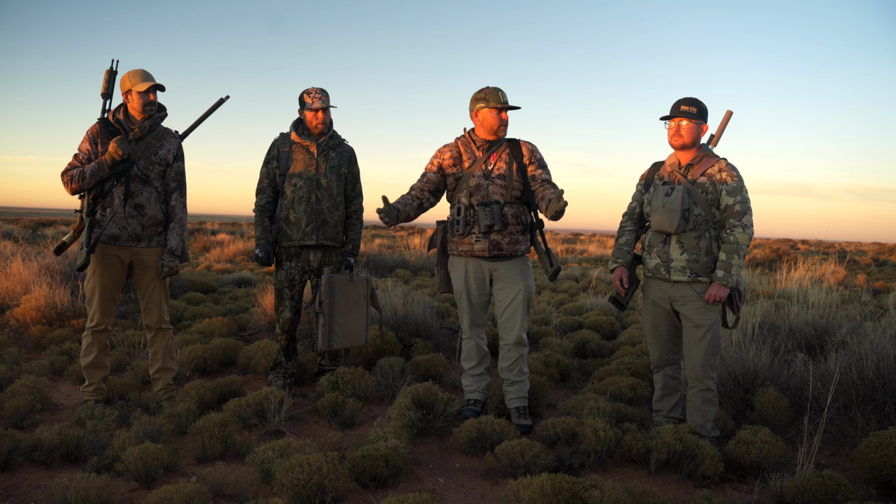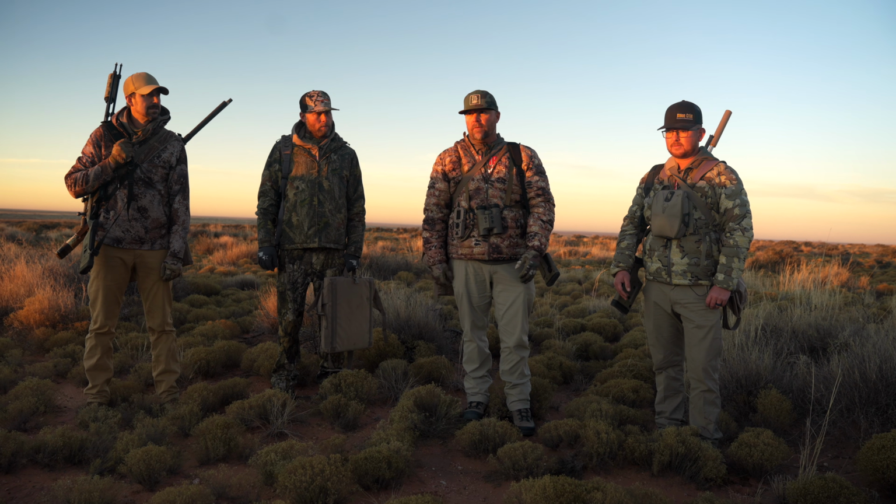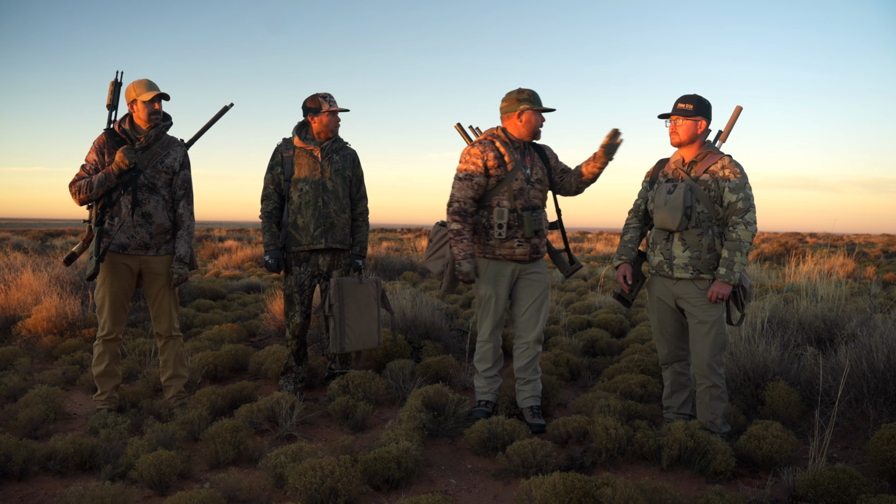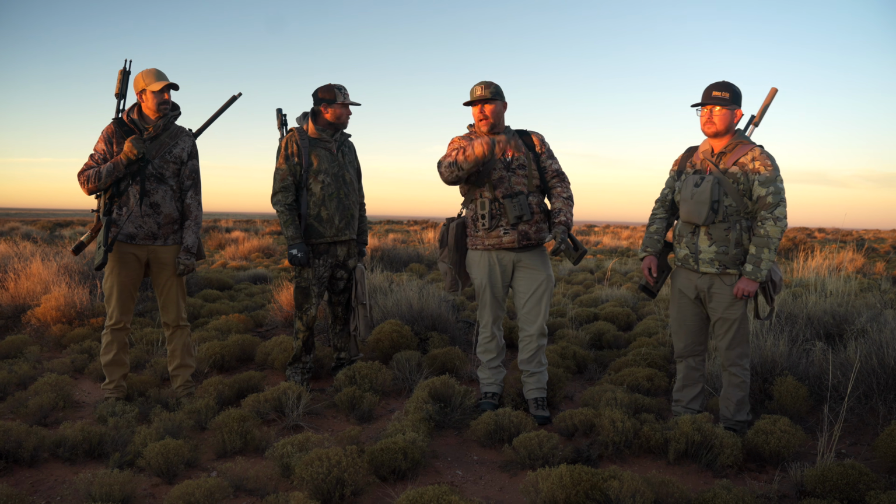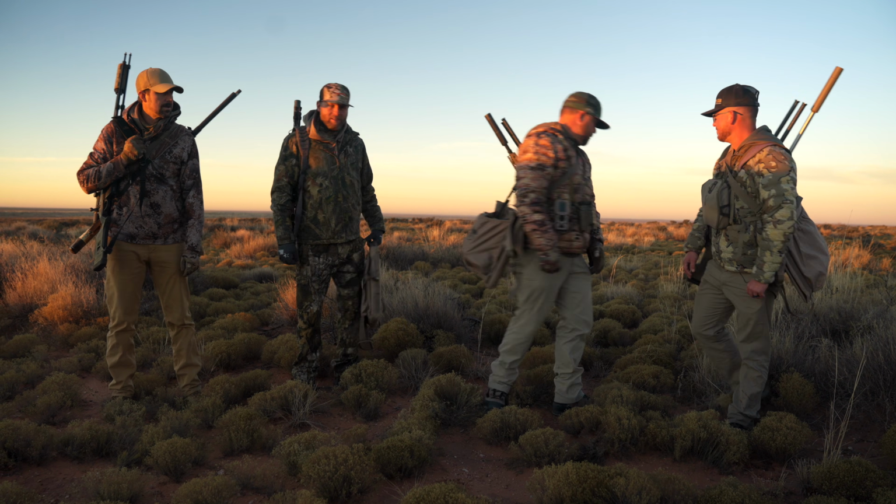It's supposed to get warm, but it's warm all the time down in this country. Wind's supposed to be like 5 to 10, which is going to be perfect. Hopefully it steadies out and is not swirling. But first stand, we're going to walk in here about 500 yards, get up off this knob, just calling over this big valley. There's some cattle and stuff out there, so hopefully we can get her started off. So make it happen. Stay tuned.